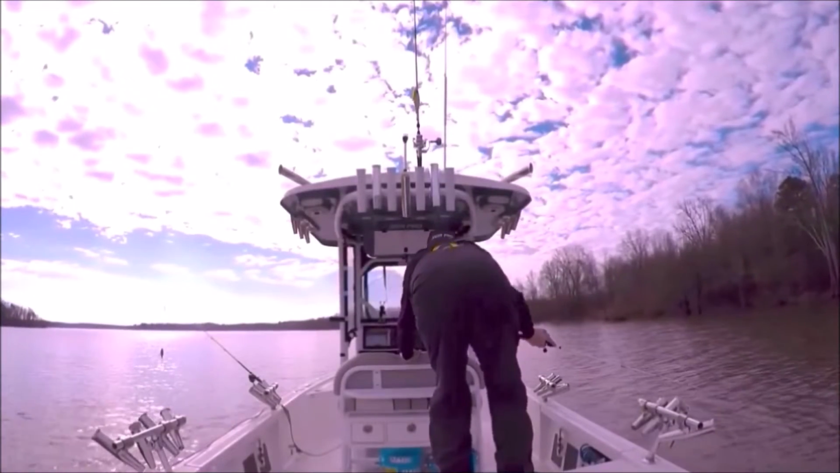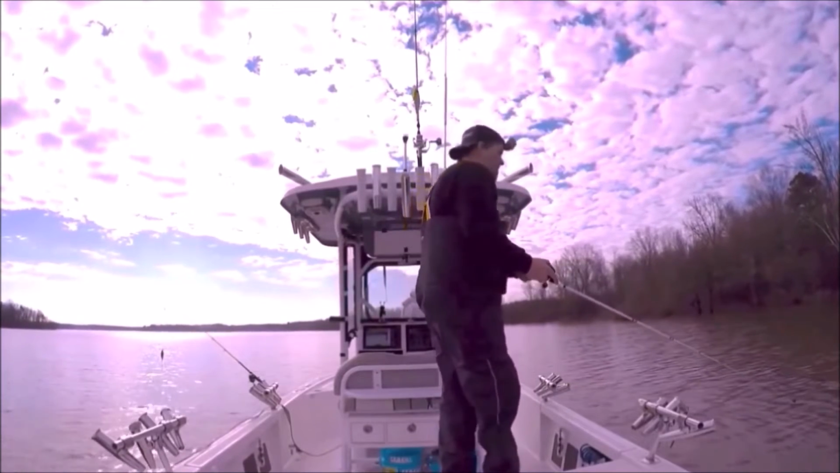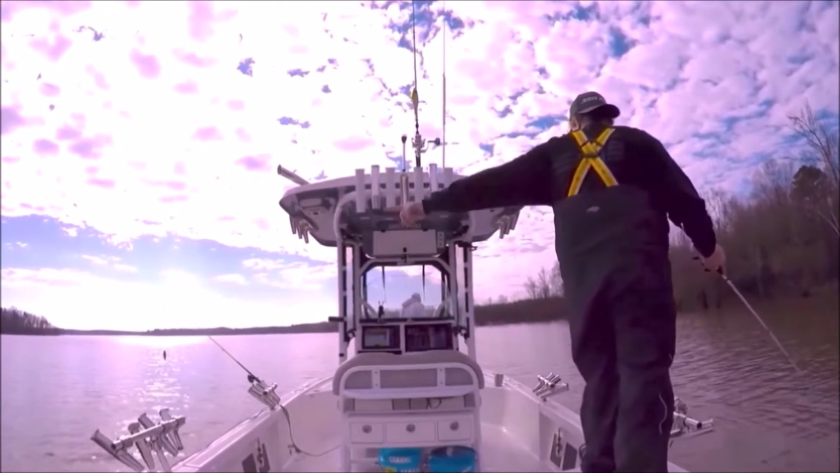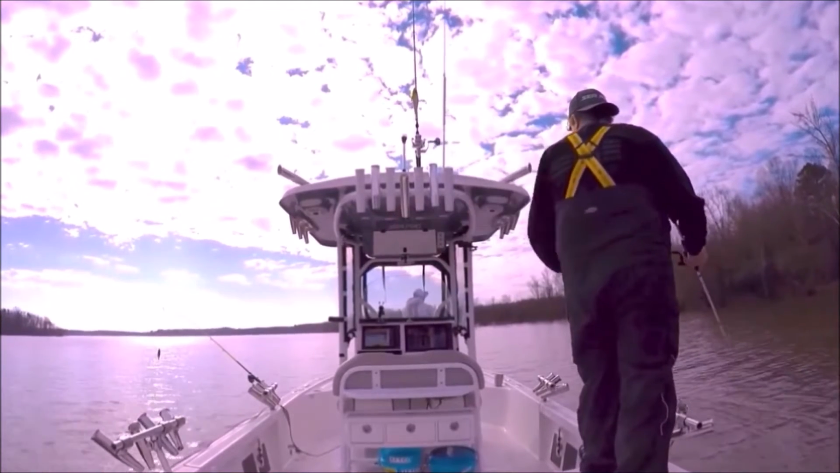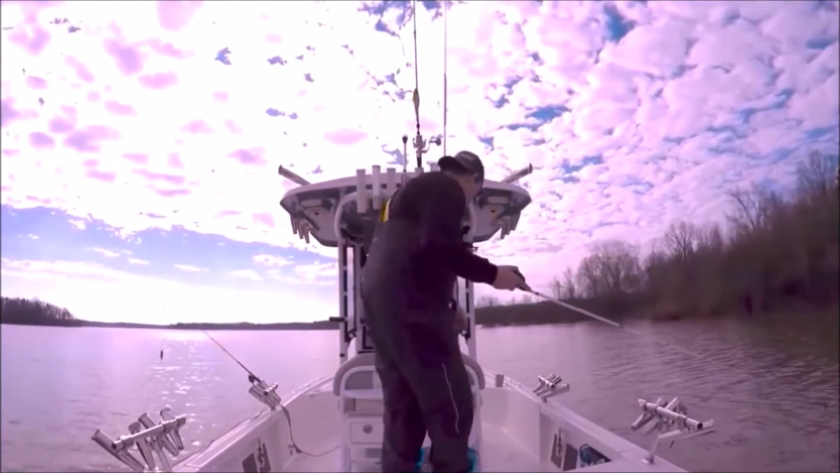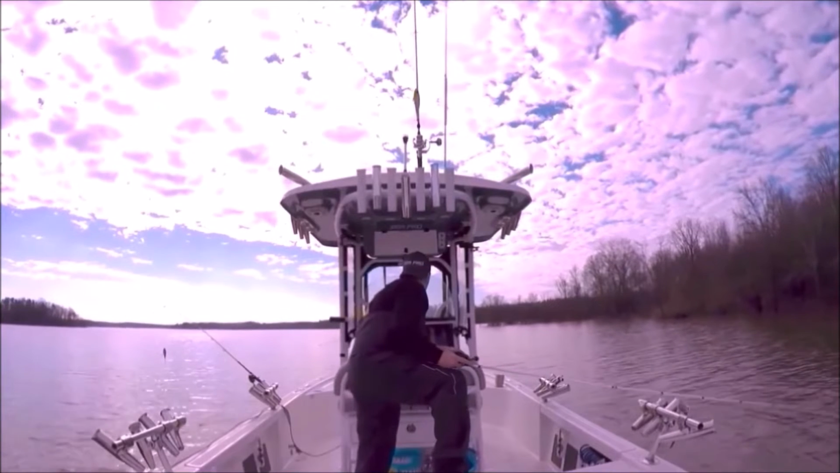All right, I had a lot of requests for some side scan stuff, so I'm going to start with this one here. I'll add some more later on, but this is a great example of how side scan is so important for what I do anyway. If you fish any water less than 150 feet, it is extremely useful.